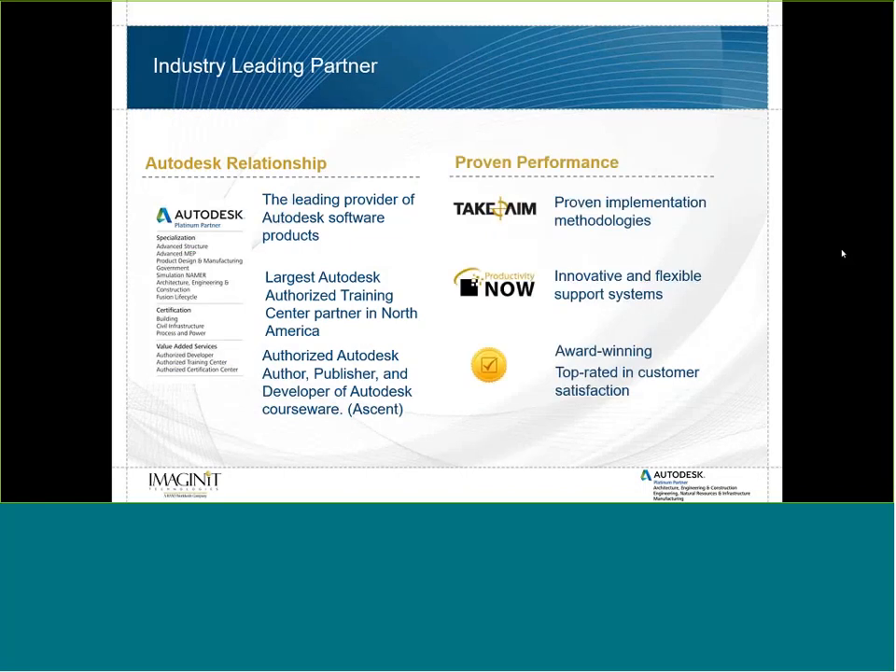So we're the largest authorized Autodesk training center in North America, and Ascent creates our courseware. So that's all done in-house.